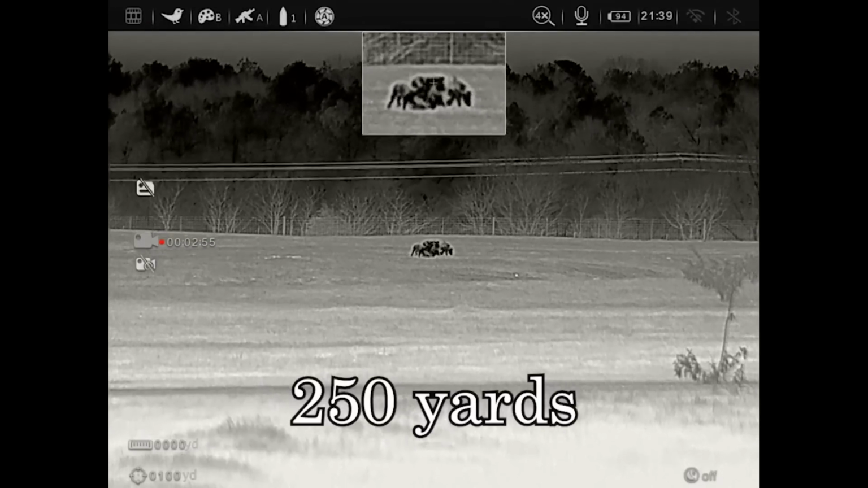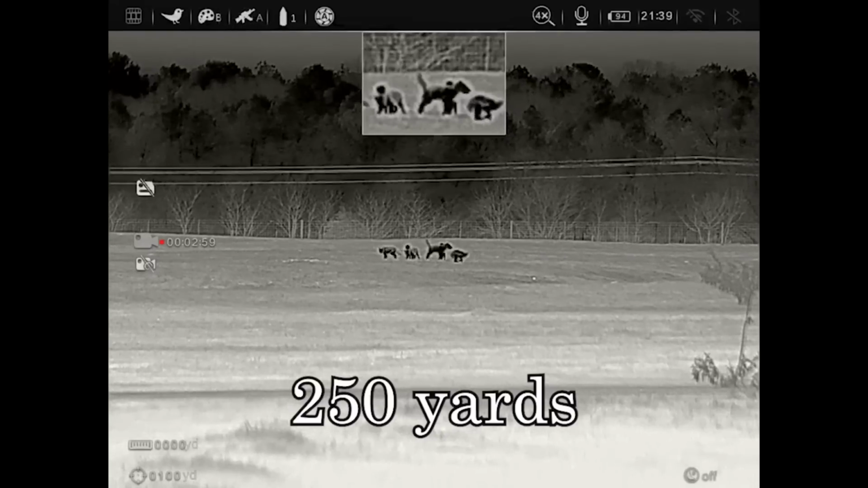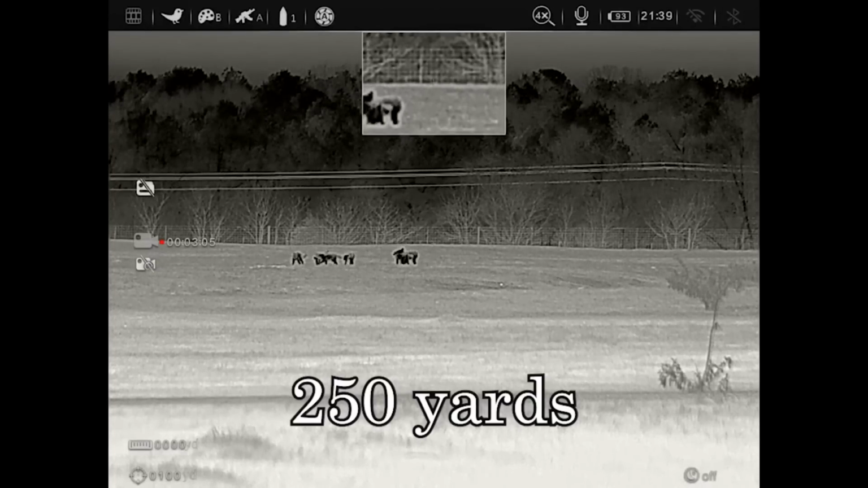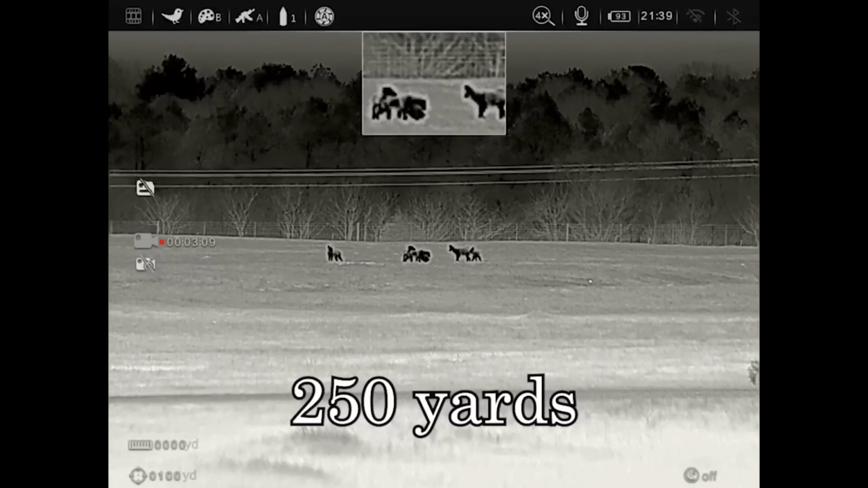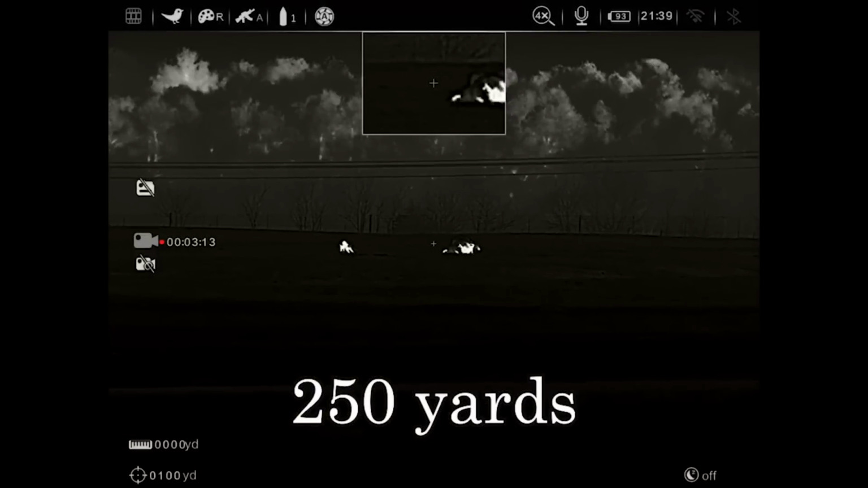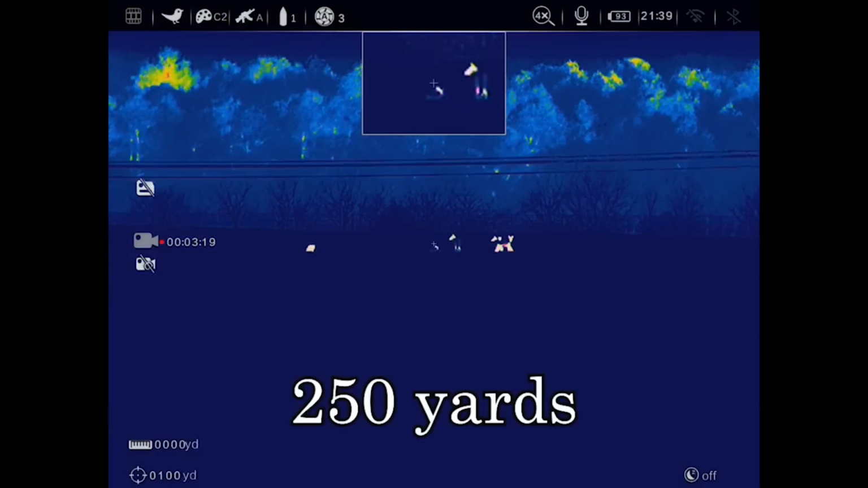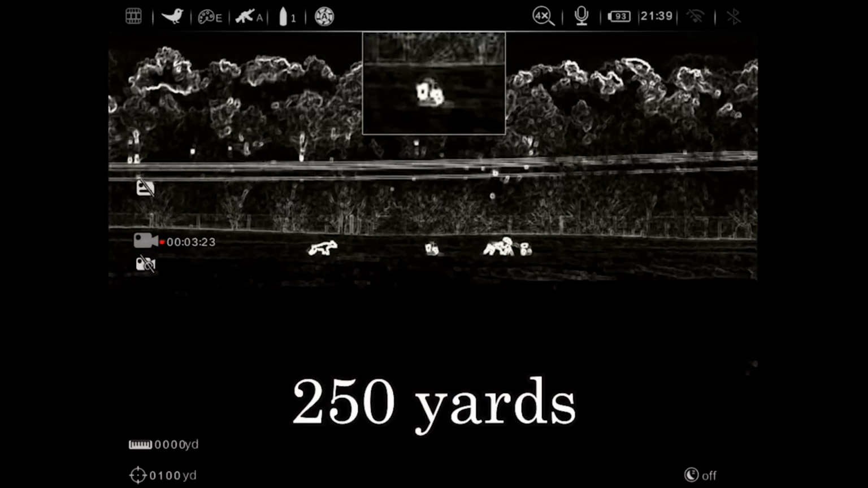When it comes to the specs and all the features, guys, it's got everything that you're going to expect it to. I'm going to go over this quick. It's got all the normal color palettes: black hot, white hot, red hot, iron hot, rainbow, outline. It's got 9 different reticles, 7 static, 1 BDC, and 1 DIY, do it yourself. It's got multiple reticle colors: black, red, white, green, and blue. That's a new addition, the blue.